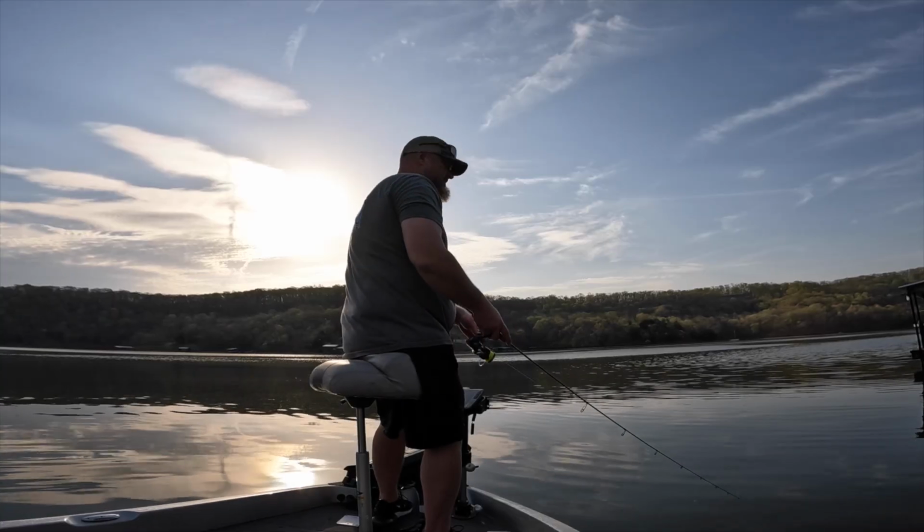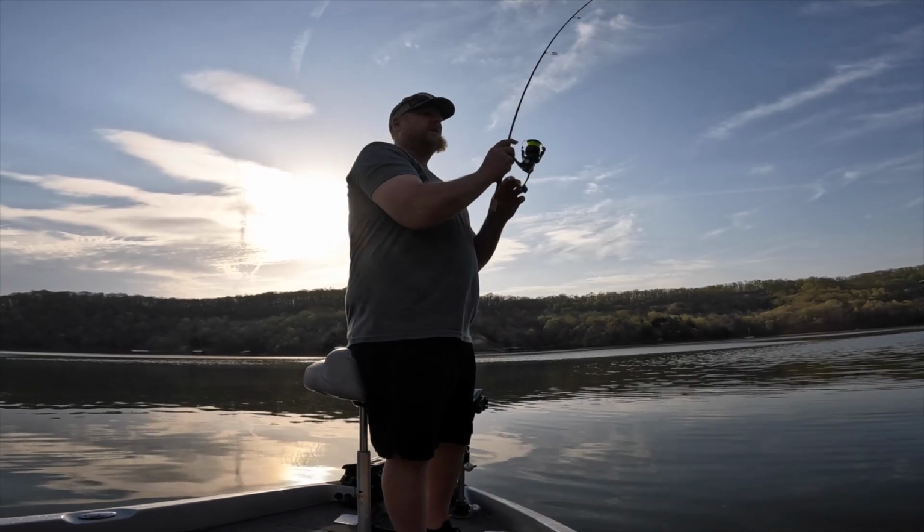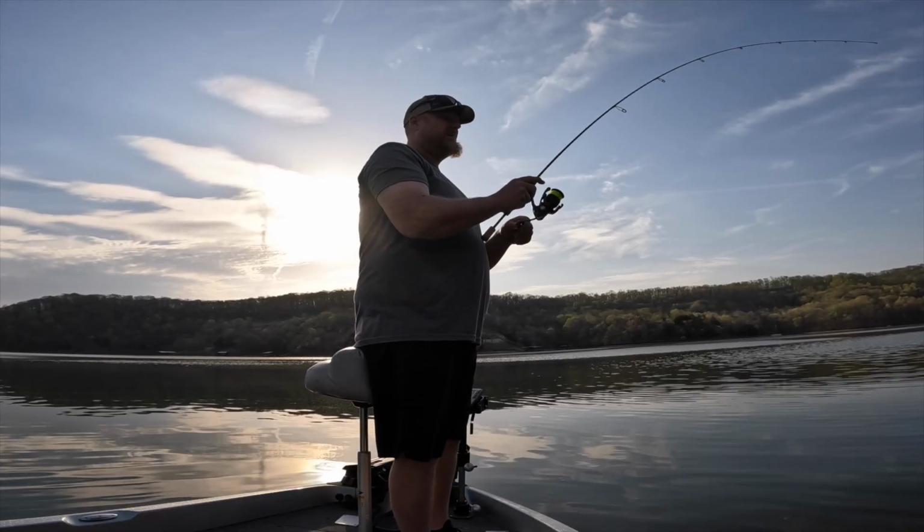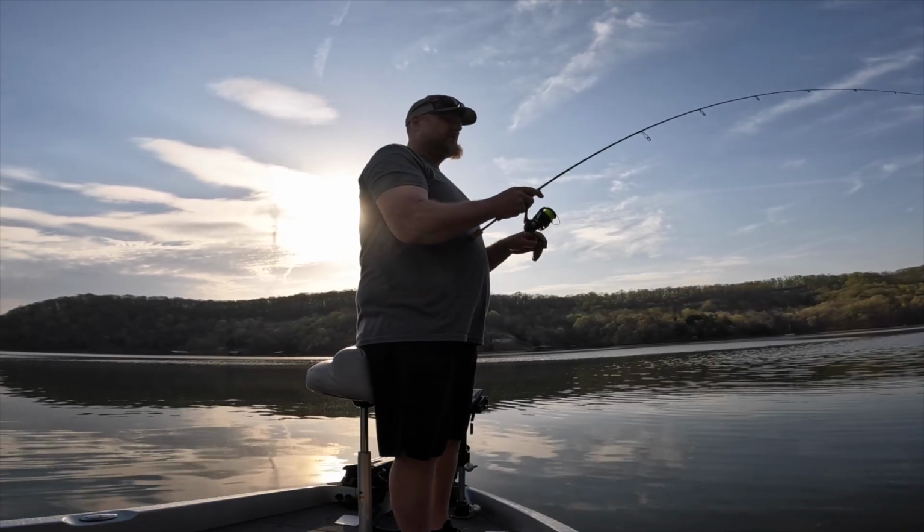I count my trout fish all the time. If I can count them, it's usually not the best day. Yeah, that one was a little further out too.